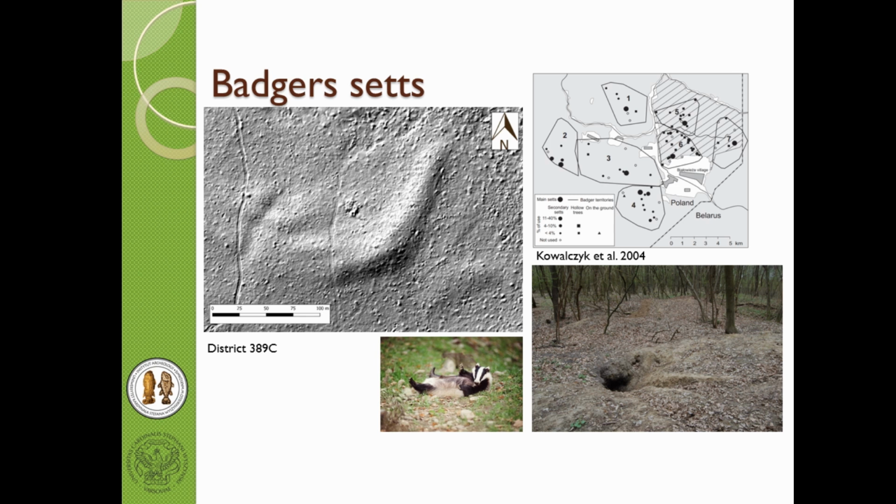We are searching, using the LiDAR data, for the places of their homes. They are creating some really sophisticated setts, like small animal cities.